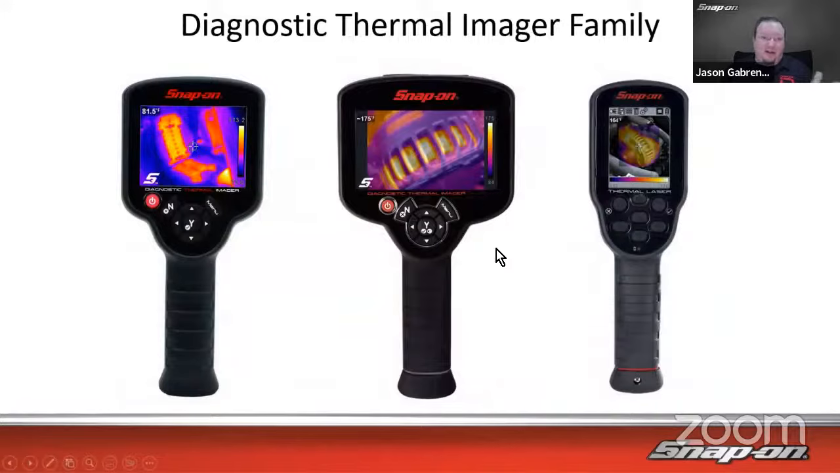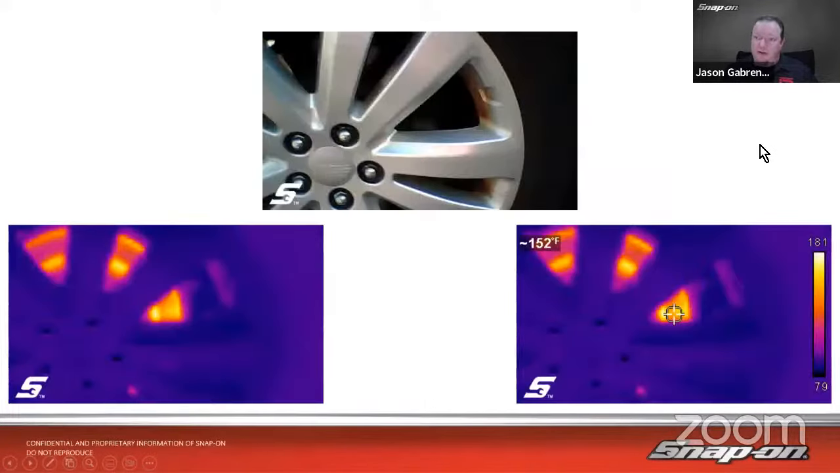So we do have 3 different types of thermal imagers that you could use that are available. This is the original over here, the diagnostic thermal imager. Then we have the Thermal Imager Elite, which we're going to talk a little bit more about in a minute, and the extra functions it does. And then we also have the diagnostic thermal laser, which combines the laser thermometer and thermal imaging technology. So 3 different options, whatever you'd like.